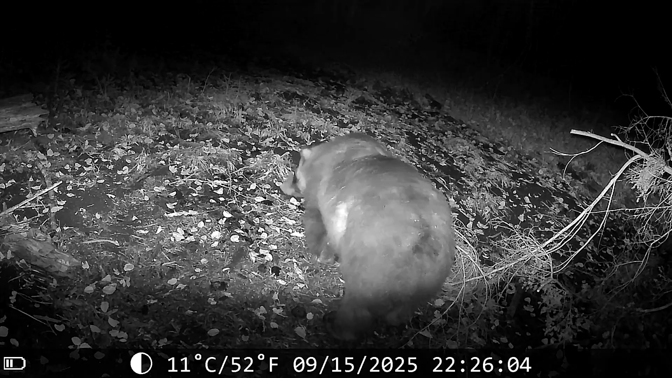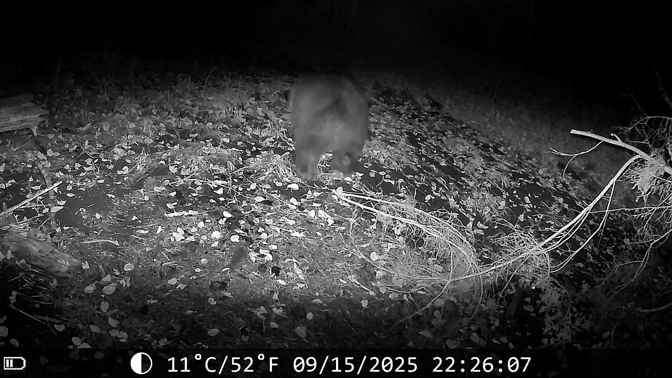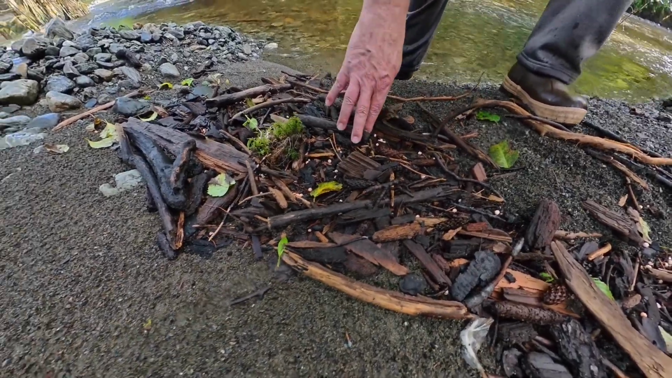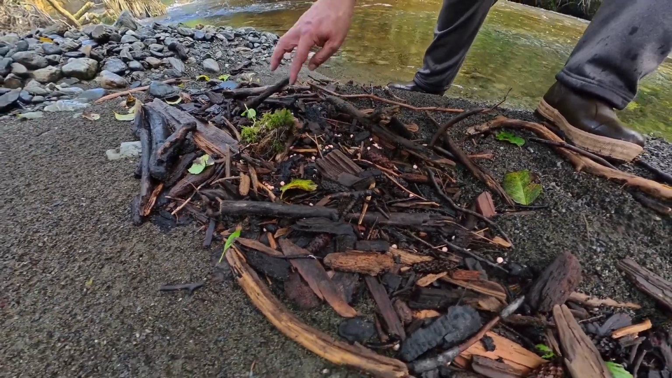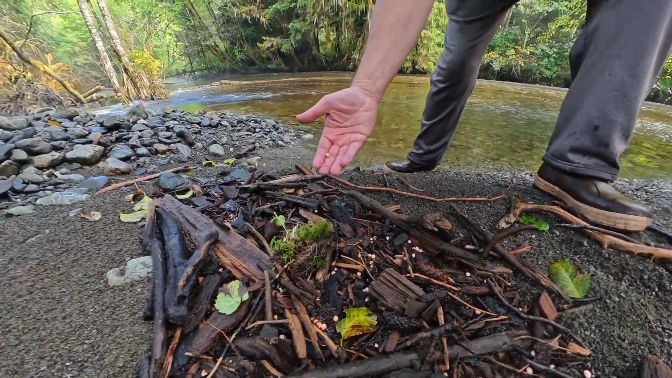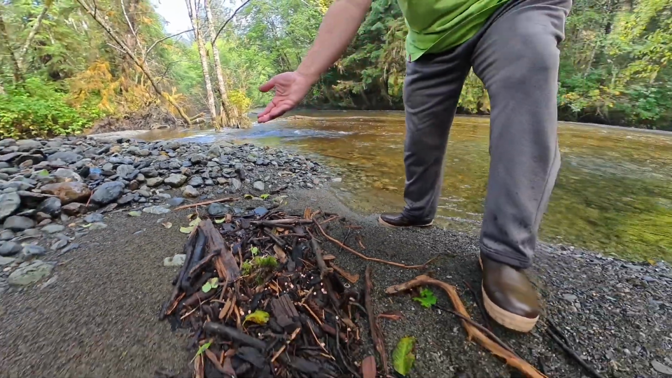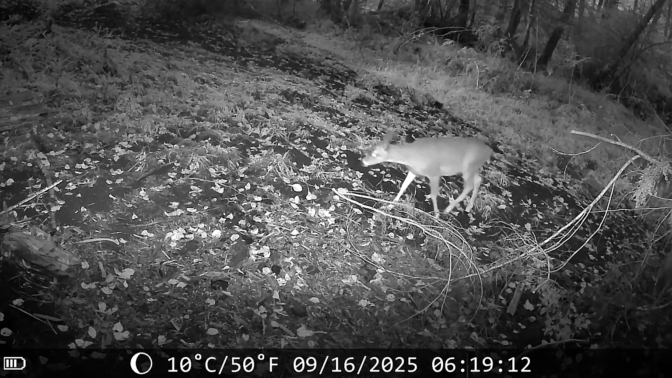Earlier I had a video of one of my cameras. Yeah, I think that's a she there. Anyway, earlier I had a camera. Oh, here's what they're after. Along the riverbank are places where all the debris is, and in the debris are all these salmon eggs that washed down during the high water. Not too many of them here, but in places like where I put my camera, there's just millions of them.